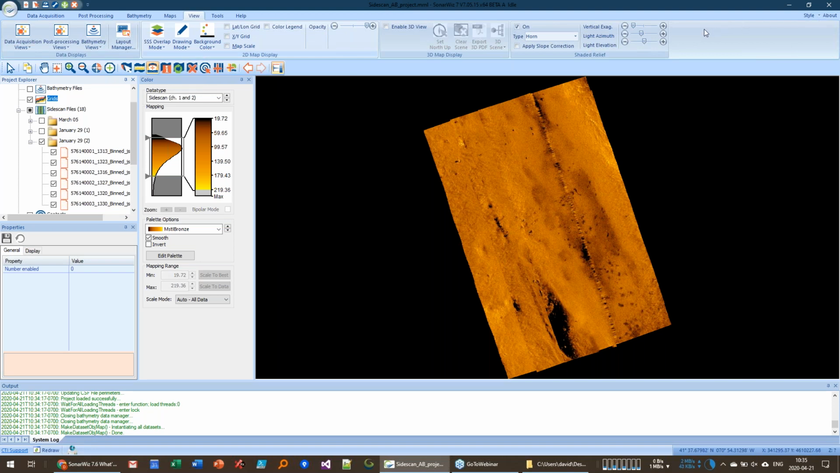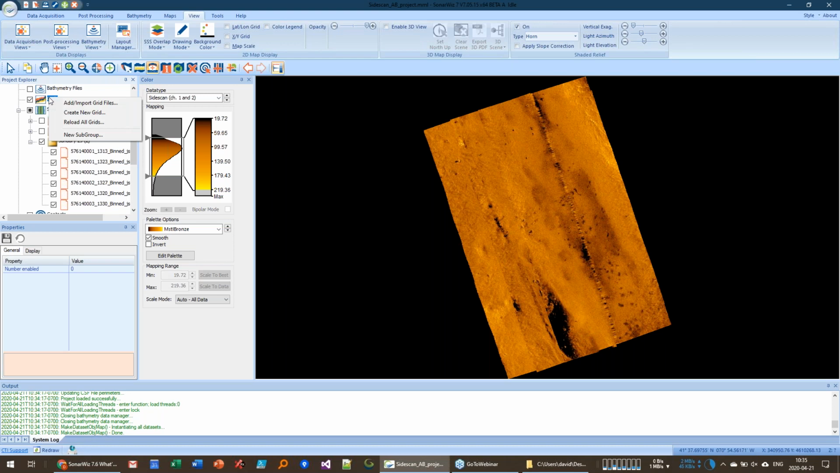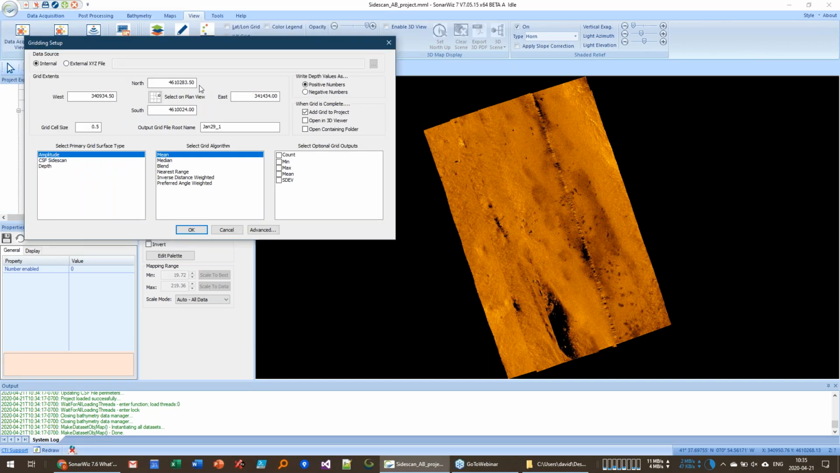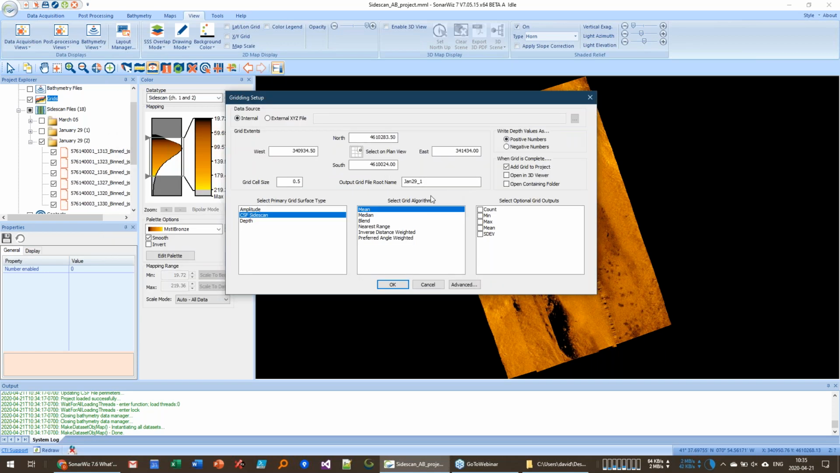What I want to do is create a grid of the Sidescan data. If you haven't tried this, it works extremely well for Sidescan data, but there are some limits on how big the projects can get. But for a small area like this, it works great. So we're going to go to Create New Grid, and this is going to be a CSF Sidescan grid. And what I want to call this one is, we'll just call this January 21.